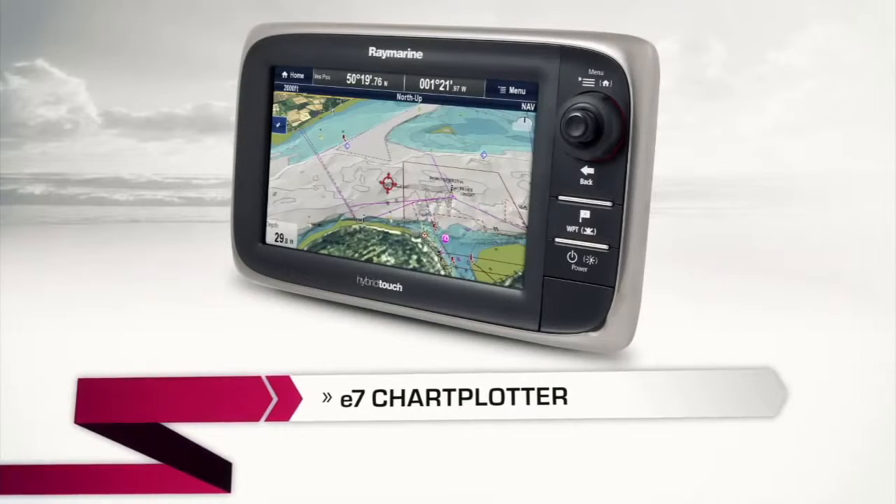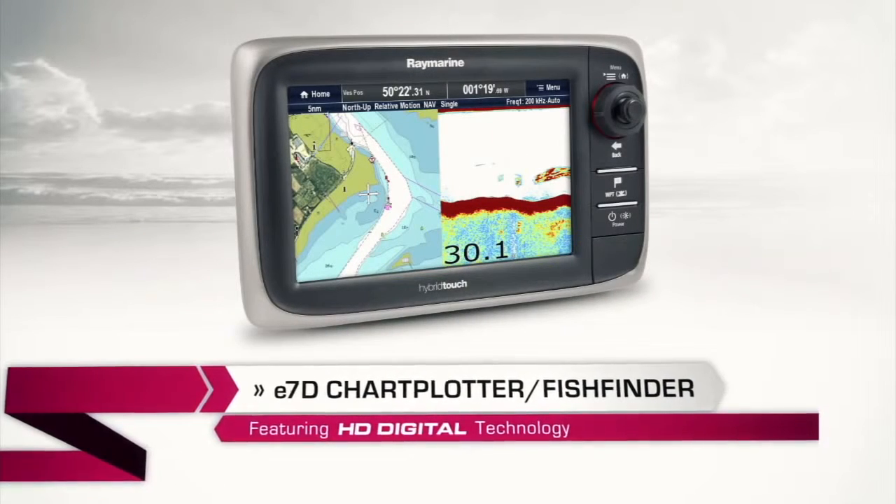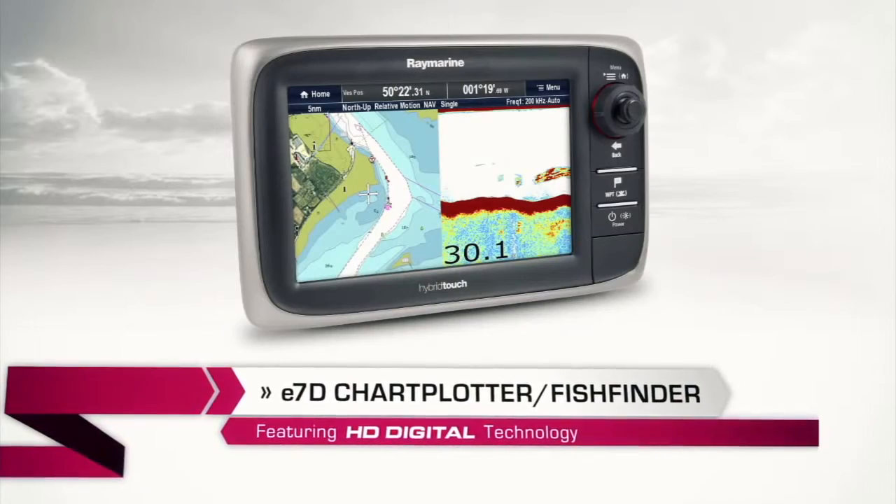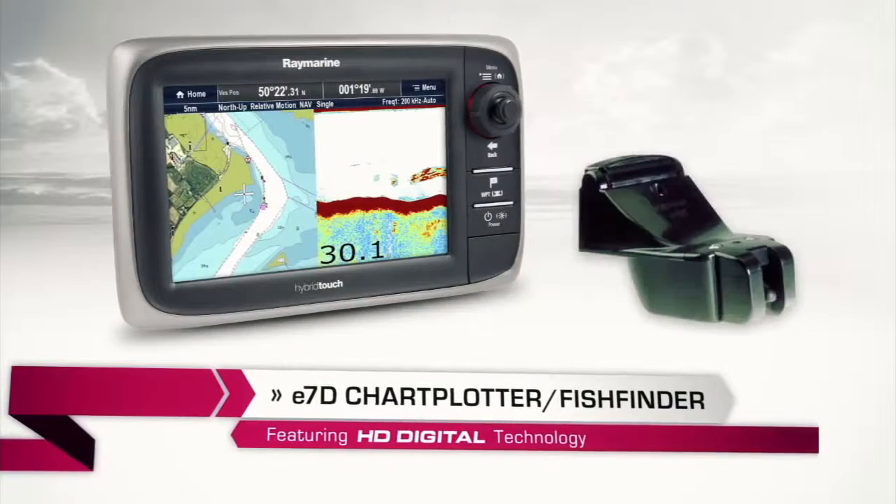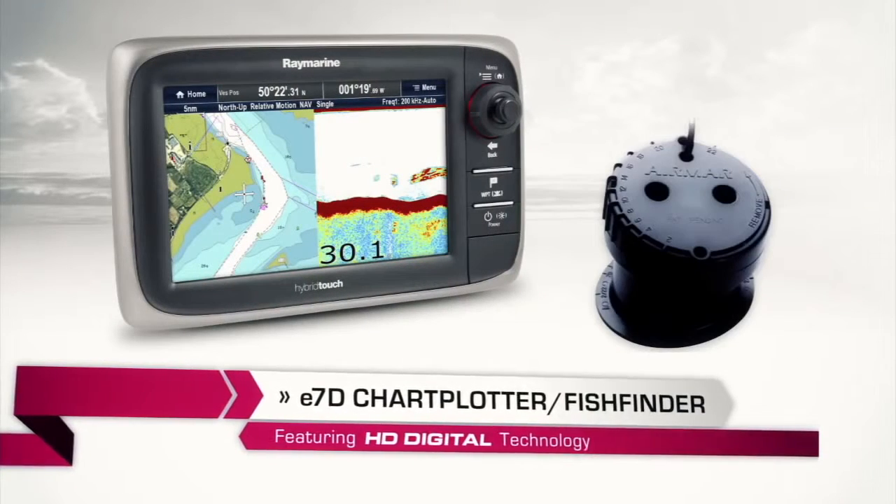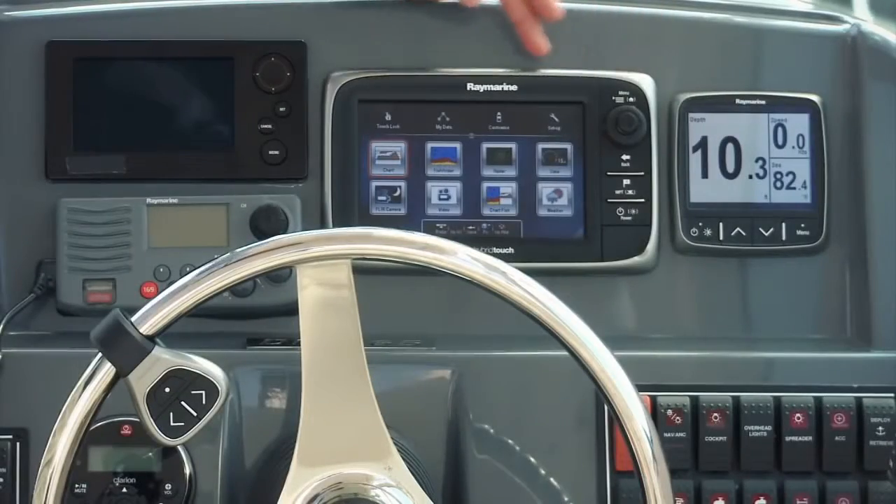There's two versions of the E7. There's the standard E7 and what we have here, the E7D. The E7D is a combo unit that features the HD sonar. All you have to decide when you buy the combo unit is, do you need a transom mount, an in-hull, or a through-hull version? Now, every version of the E7 has a 7-inch display that is ultra bright.